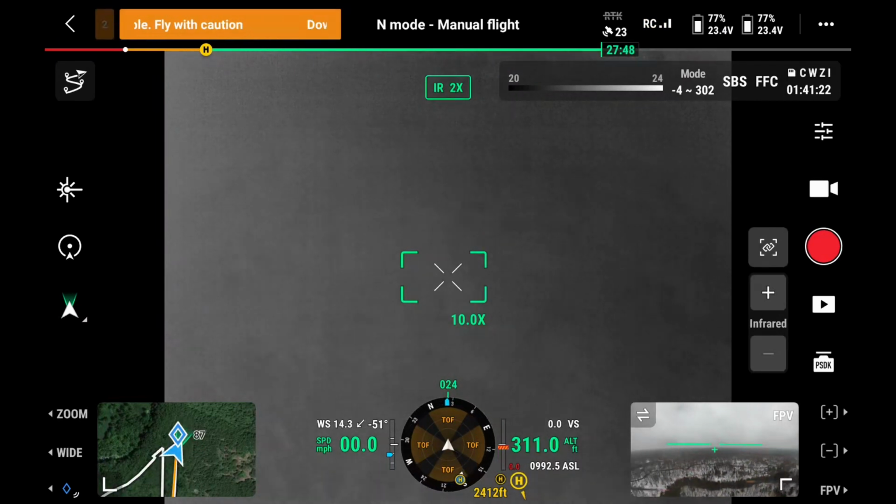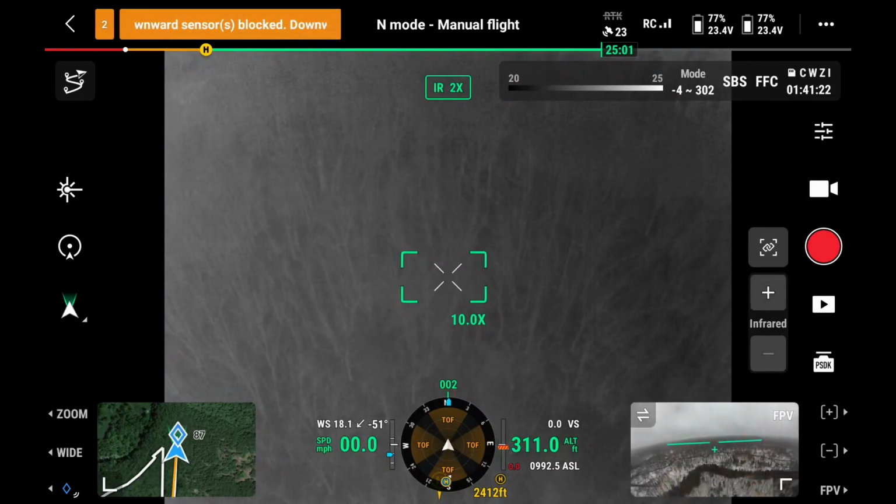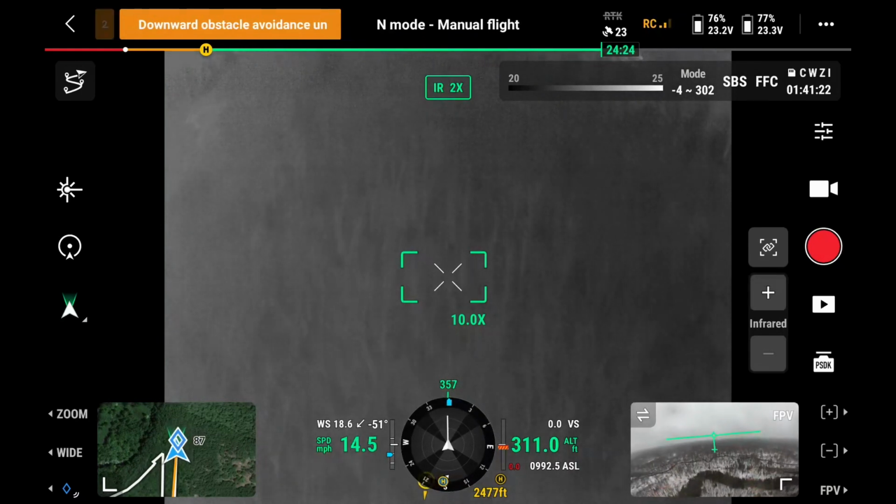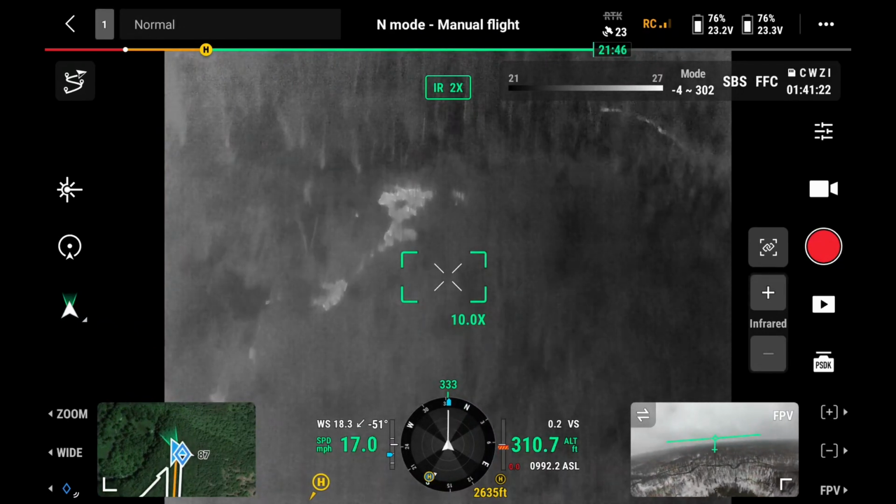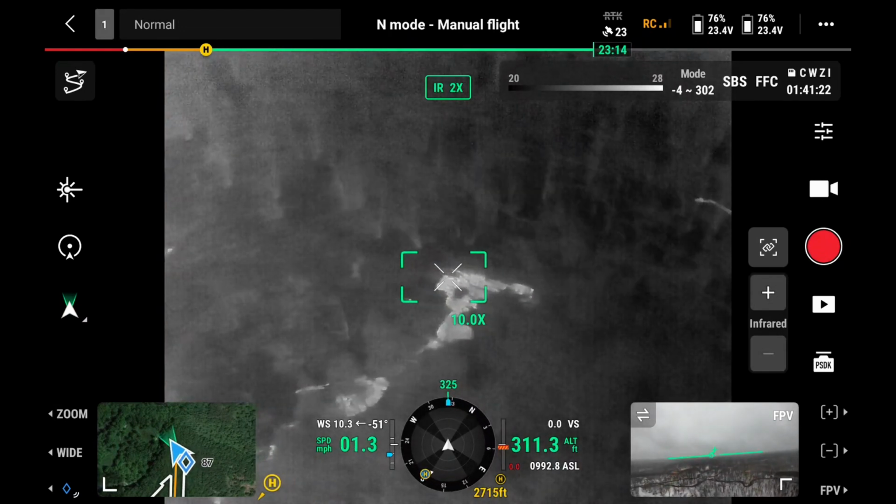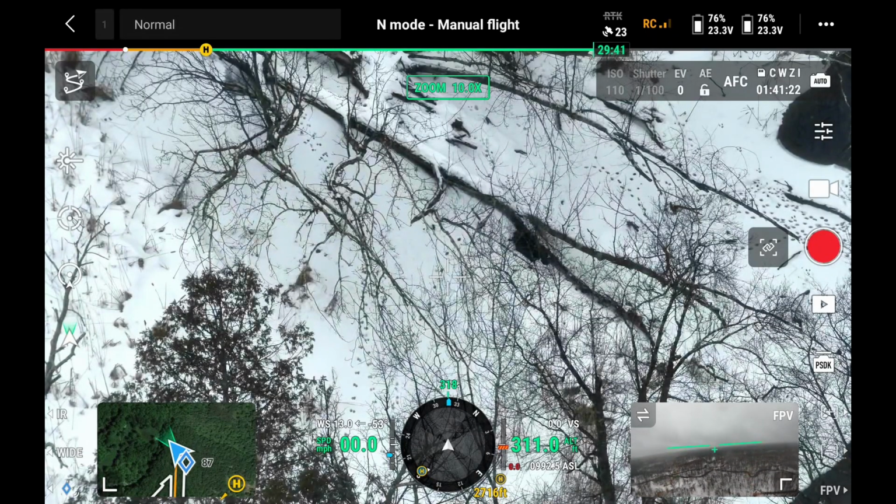Wonder if he went over the ridge. It's weird. Almost seemed like it hadn't loaded all the way or something. I think I looked at that earlier. I think that's water. The bare ground.